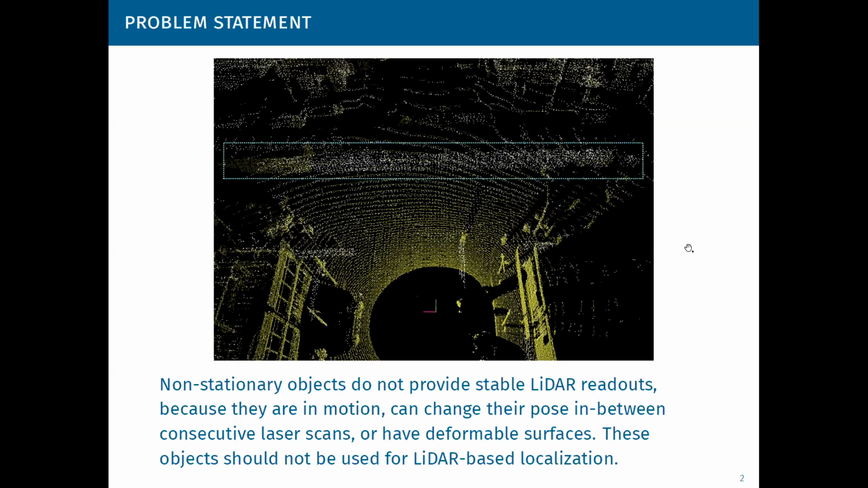When we encounter such an object in an environment using the ICP algorithm and a laser scanner, we can have problems with ghost obstacles like this one that you can see on the screen, marked by a blue rectangle.